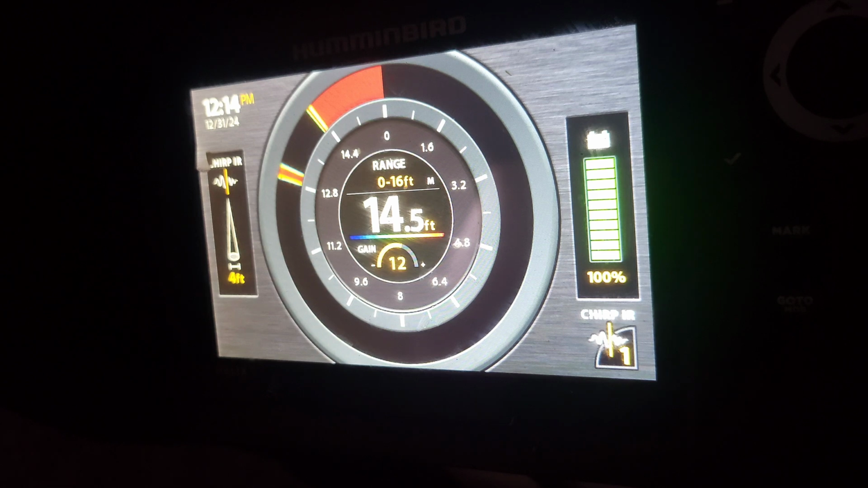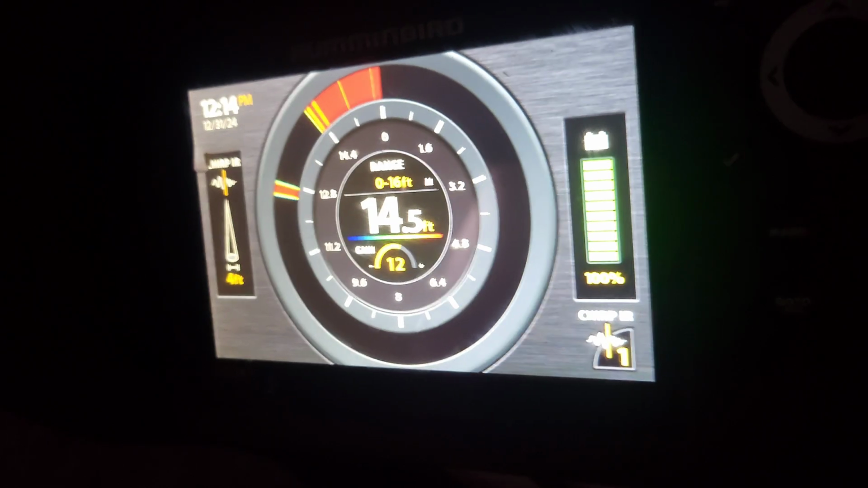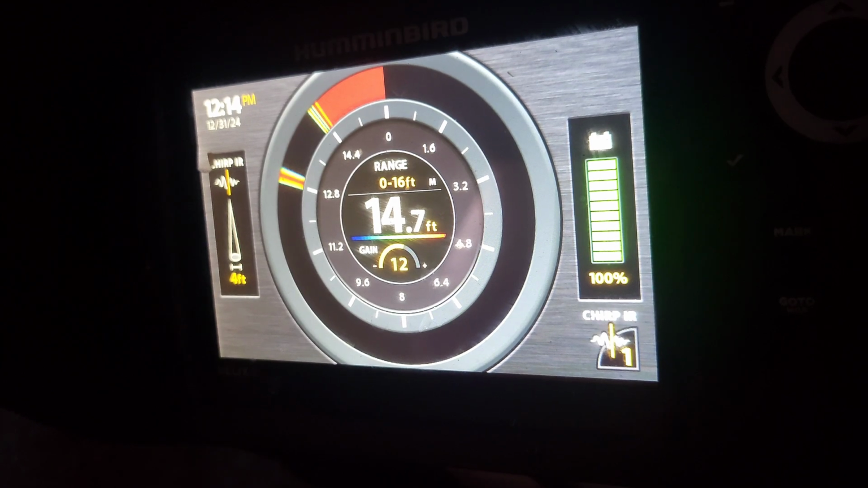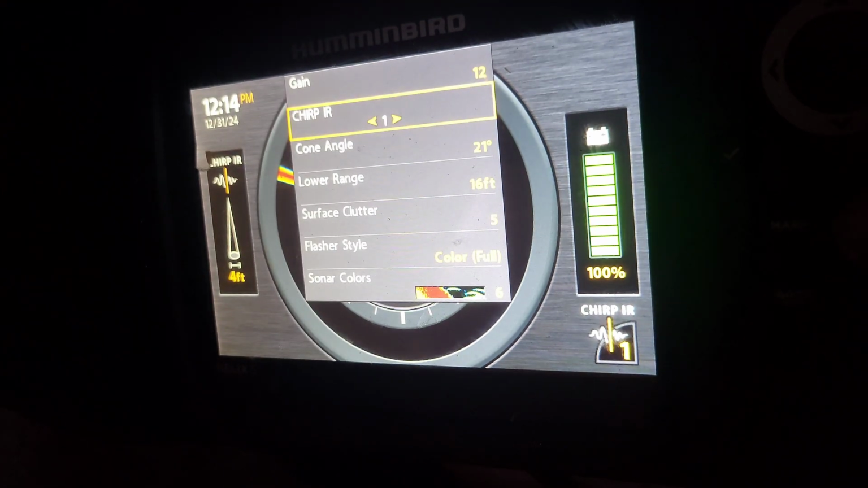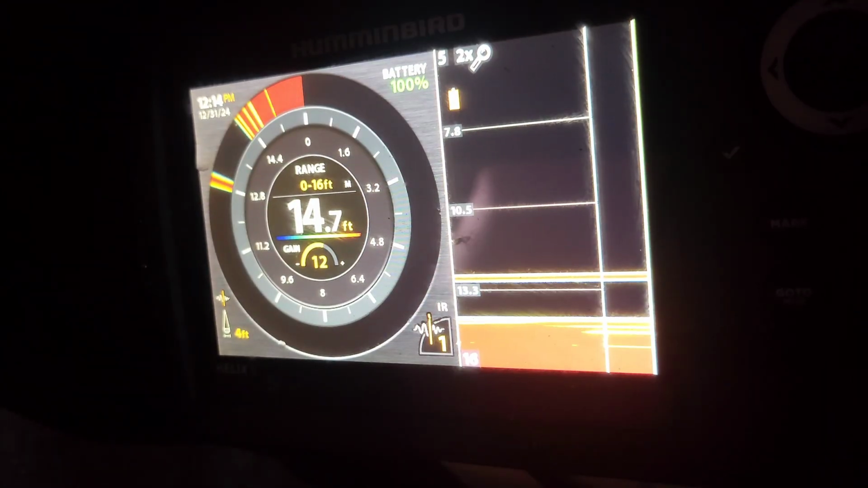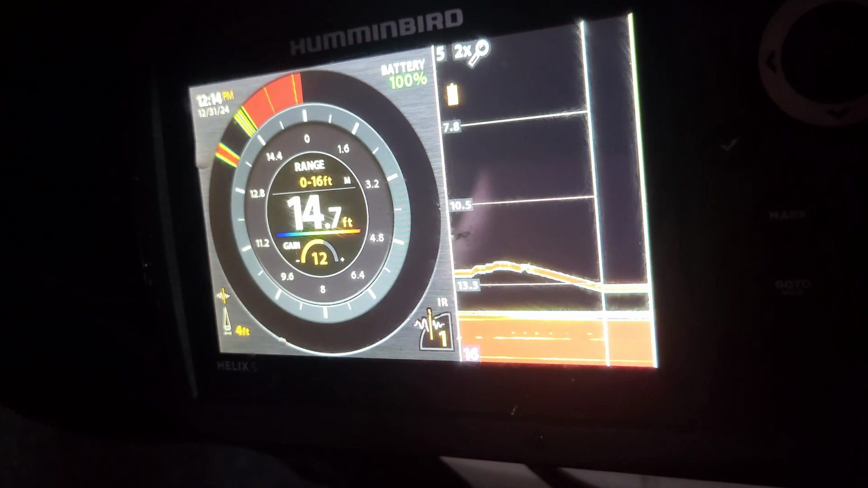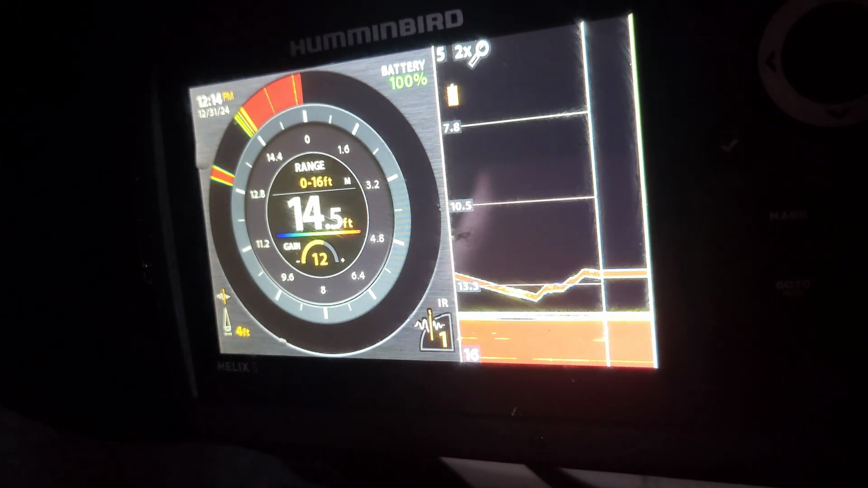Well, hopefully these big crappies come back in here. But I will still keep, you know, you can go to different settings on it. That one shows 2D sonar, and you can see on the right side my jig going up and down.